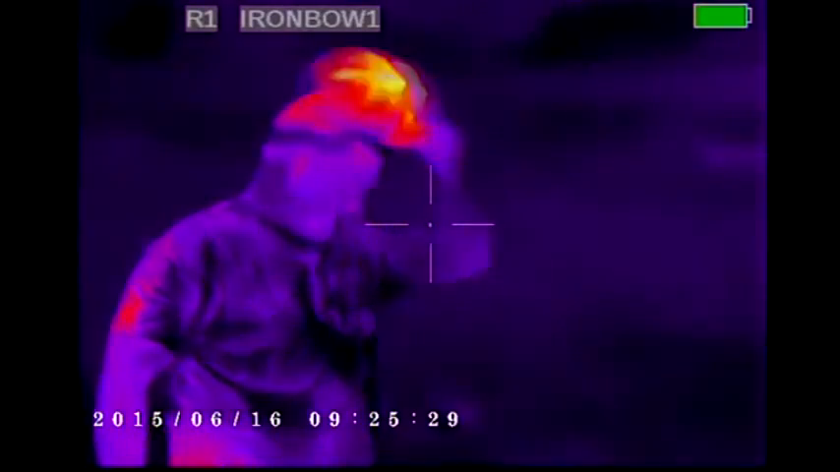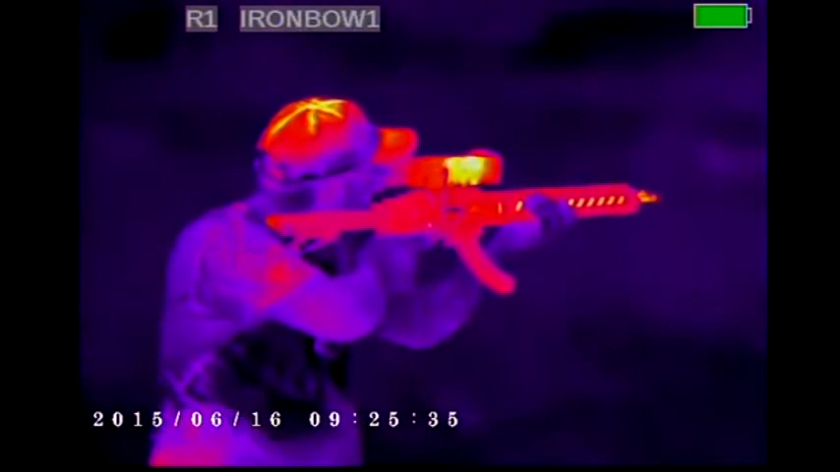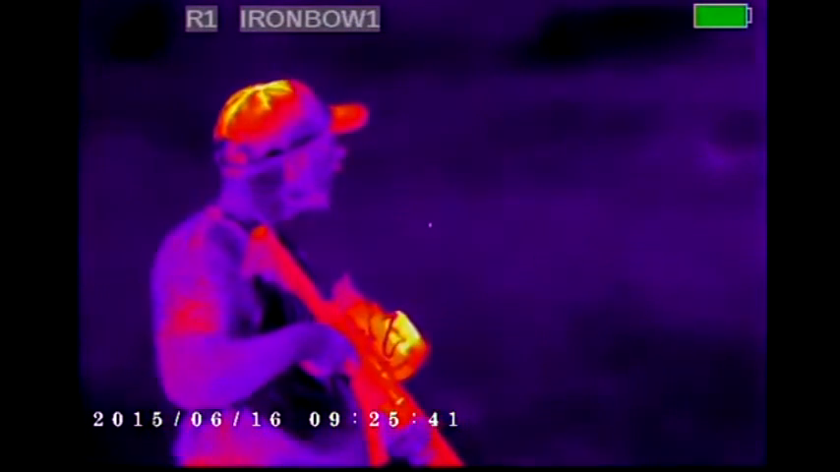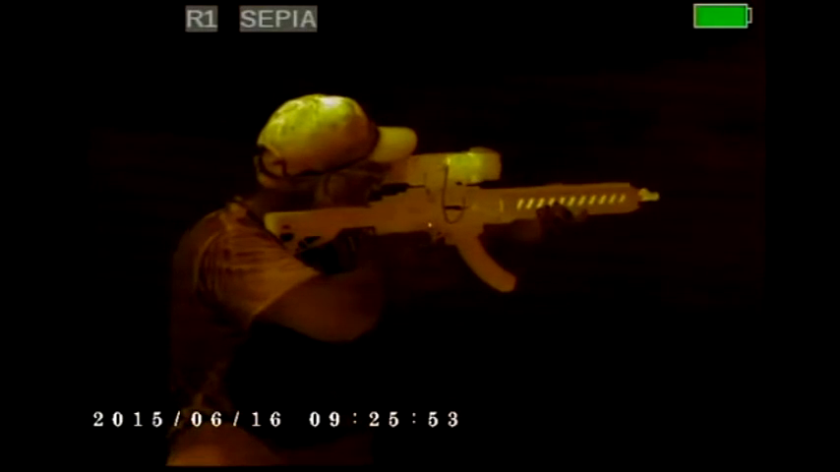Oh yeah. Cool. I'm going through a couple of the reticles too. So you've got different reticles on the Zeus and the Zeus Pro. The dot is usually what I like to run. And you can also change the color as well. So we've got a few other color profiles. Iron bow too, as you can see there. Sepia. This one is one of my favorites because it gives you the most contrast.